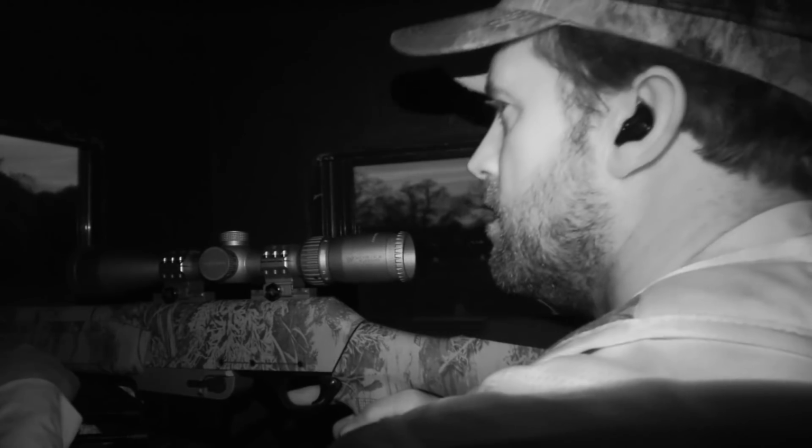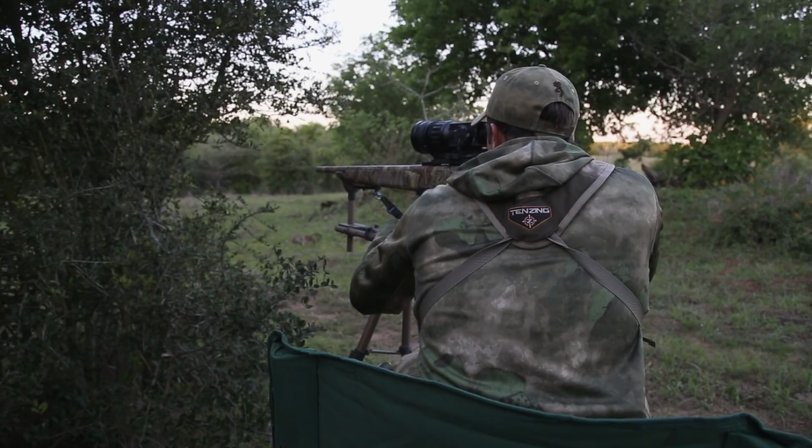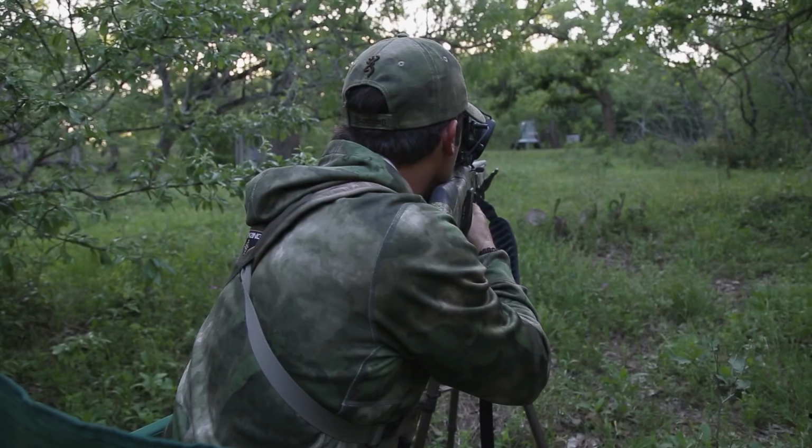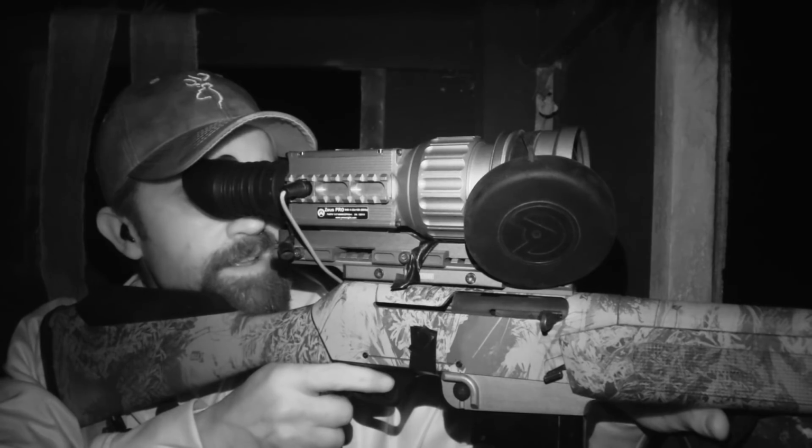Hunting is full of ups and downs. But after getting skunked last year, on this trip I got 4 boars and 1 coyote with the help of an increased hog population, lots of work by Randy, and the thermal imaging scope from Third Coast Thermal. He's down. Well, Randy, thank you for having me down here again. It's been a ton of fun.